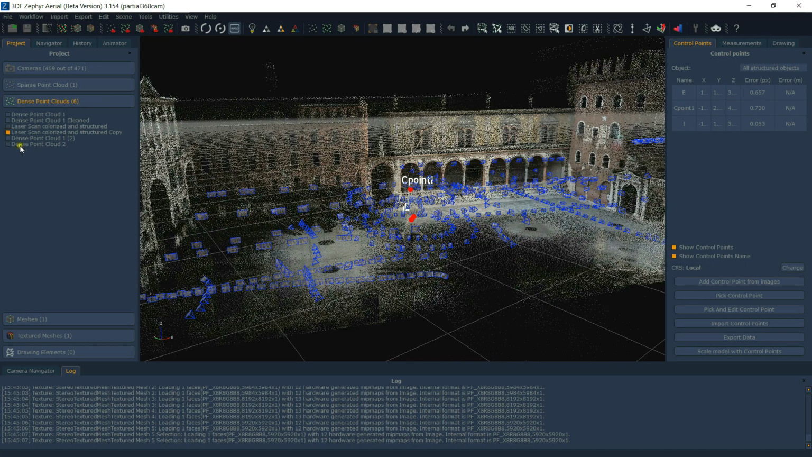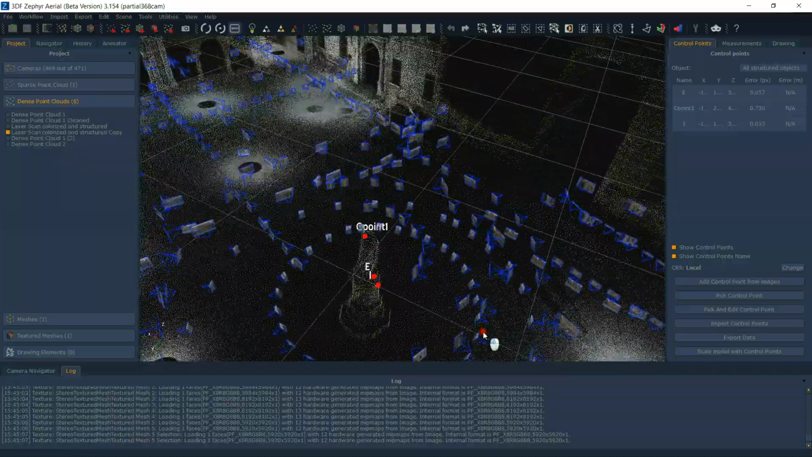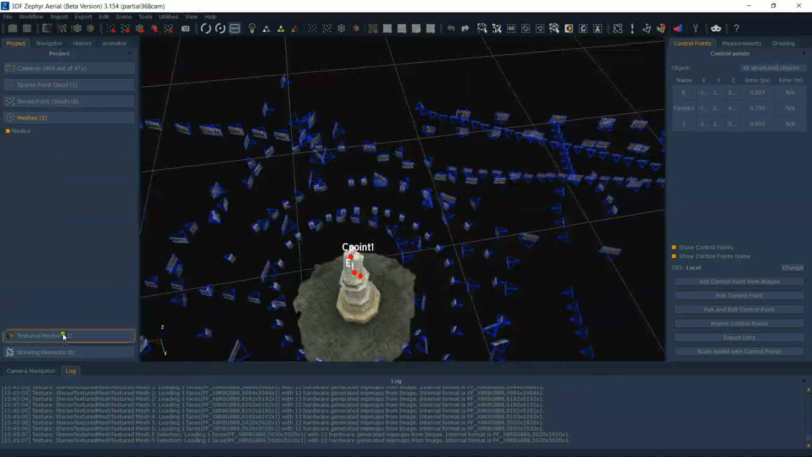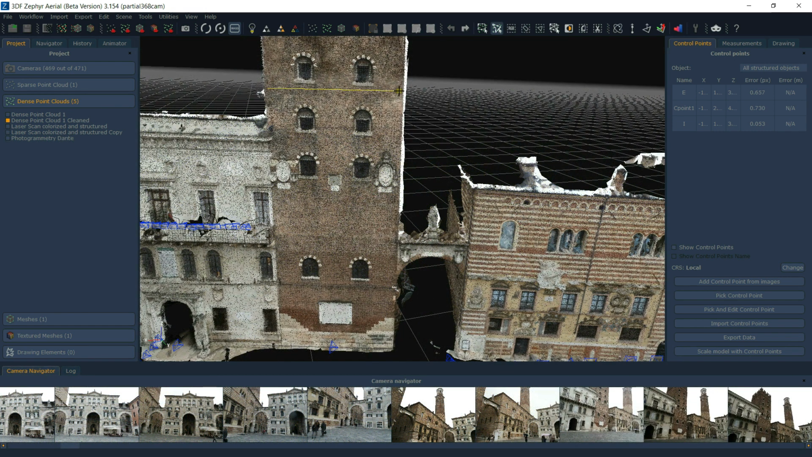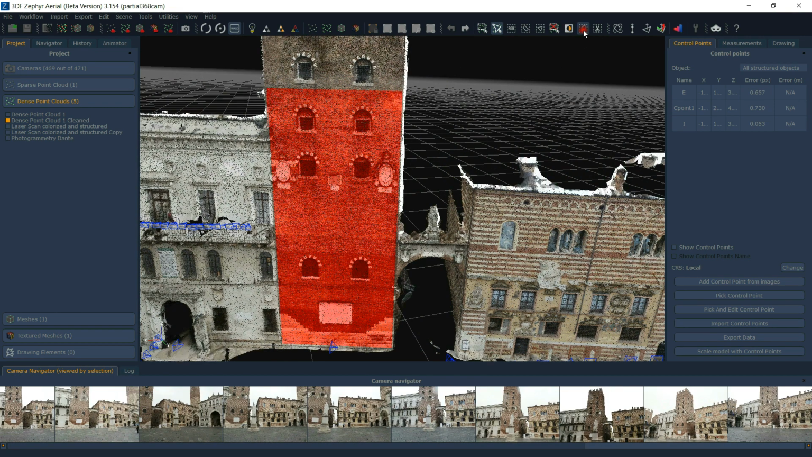I'm now removing everything I made for testing. Now, here is my laser scan color point cloud data with control points to bring in the Dante statue. So after a little cut and paste, I will also remove what I am missing from my laser scan, and I'm using just this data from photogrammetry.